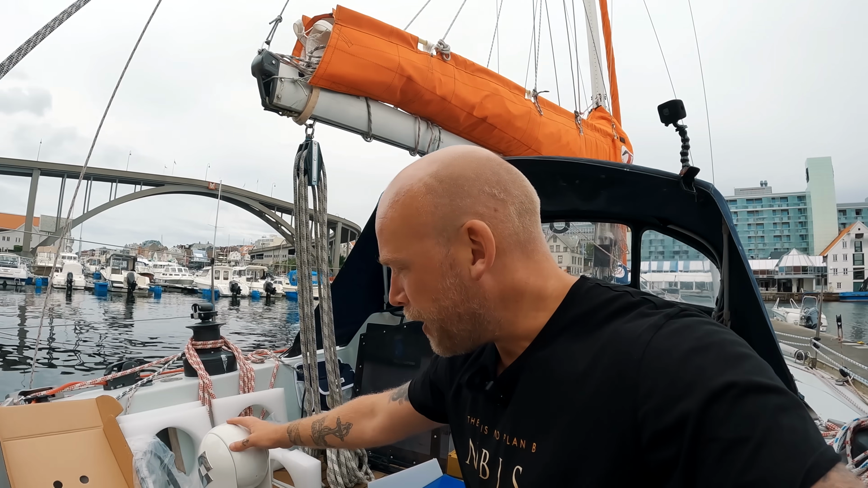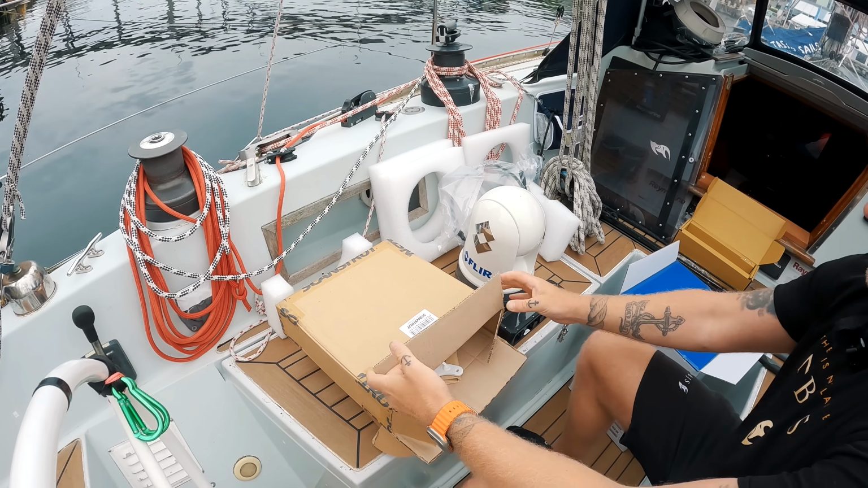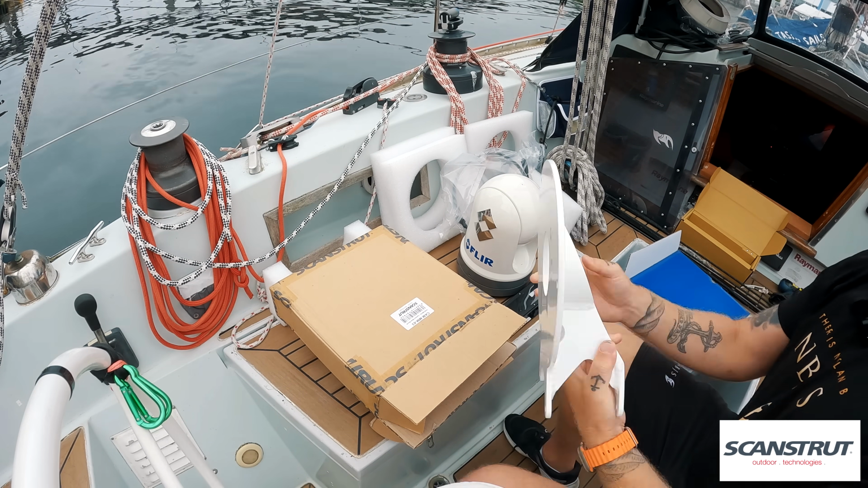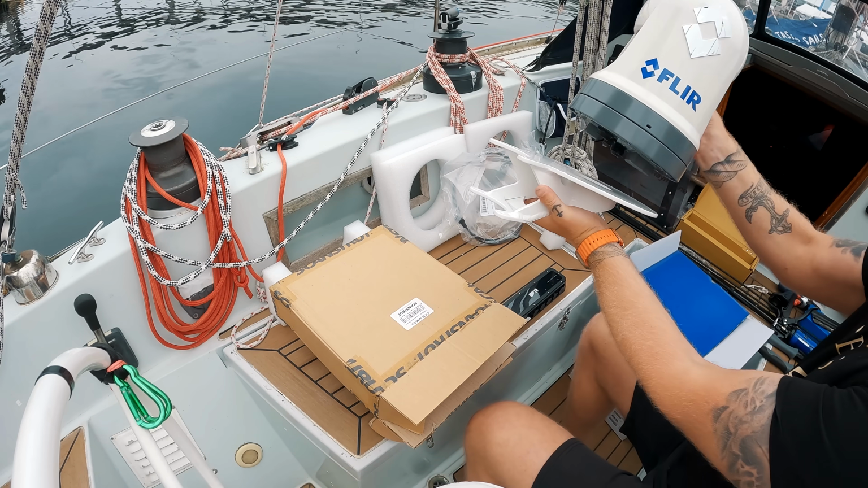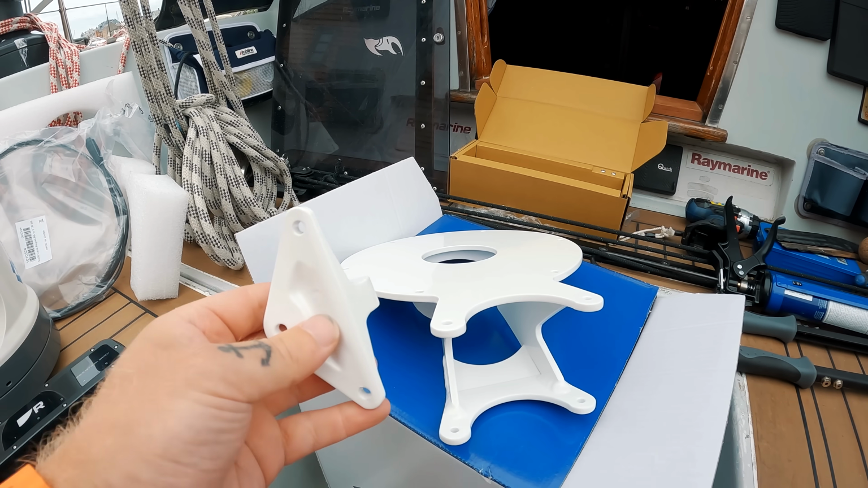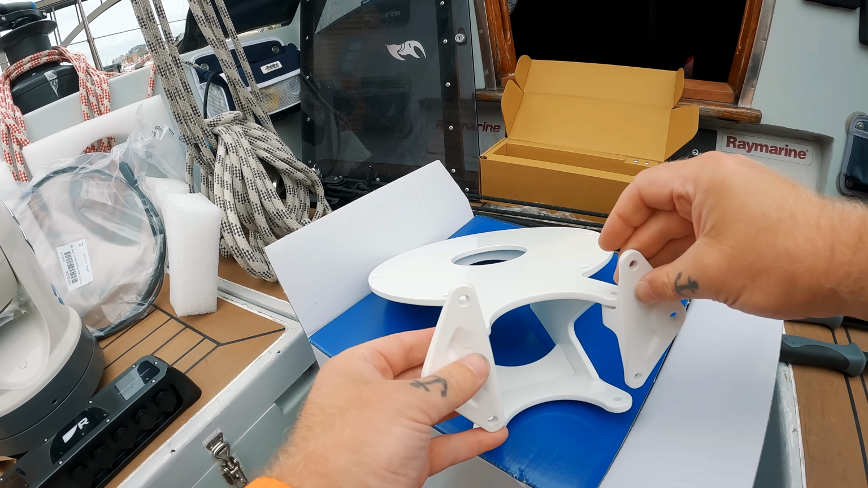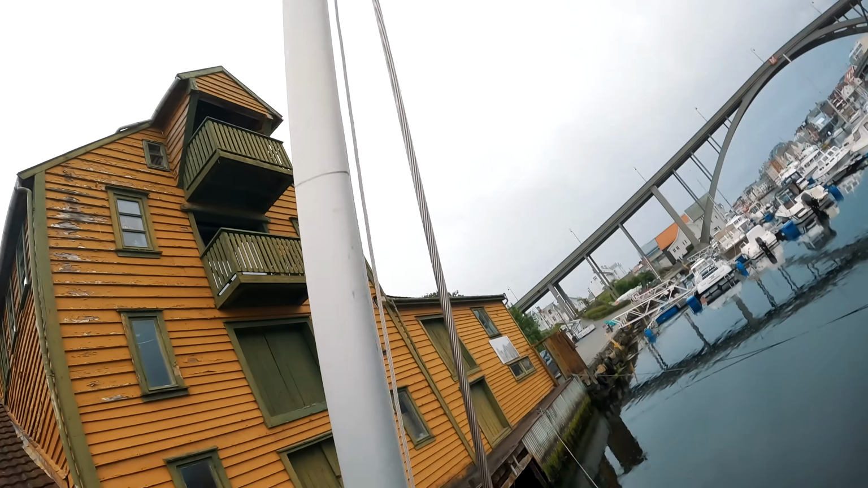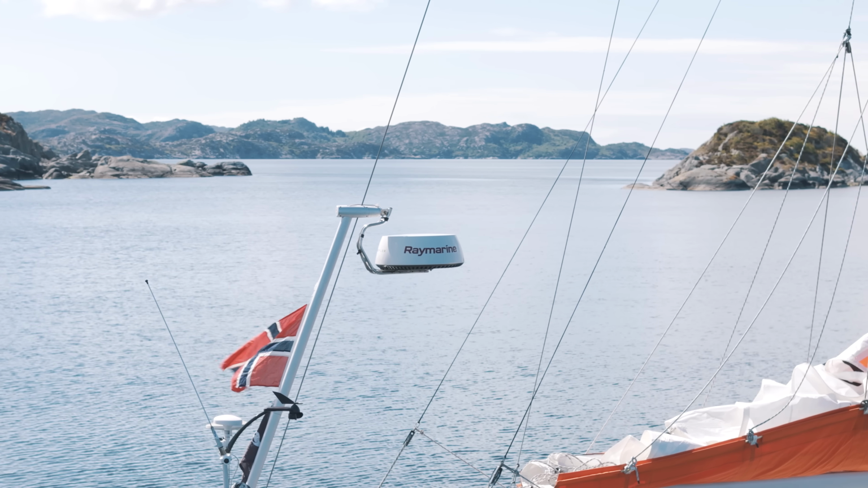So that's the camera, but it needs to stand on something, right? And I have a plan for that as well. And for that, we have a bracket from Scanstrut. And it looks like this. The camera is going on top of this, like that. And you have those feet to go onto it like this. And this is to be mounted on a pole or a mast. And that's also the same mount for my radar. The level radar to keep it level when you sail.